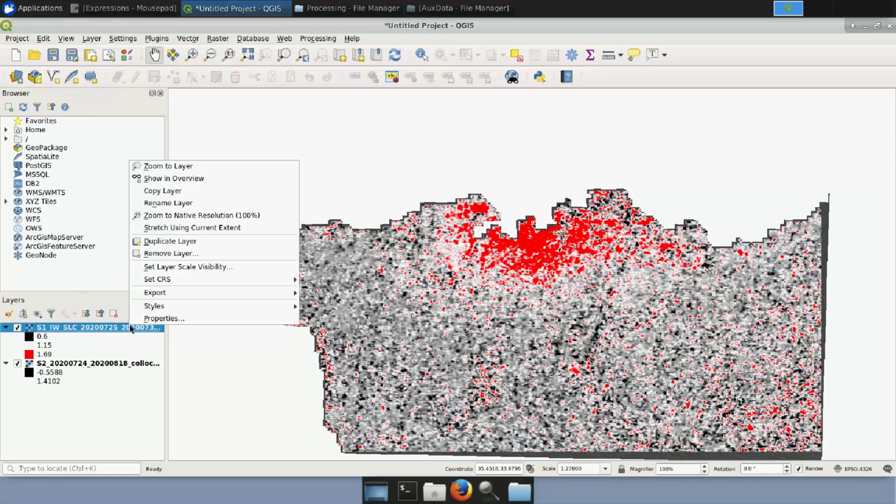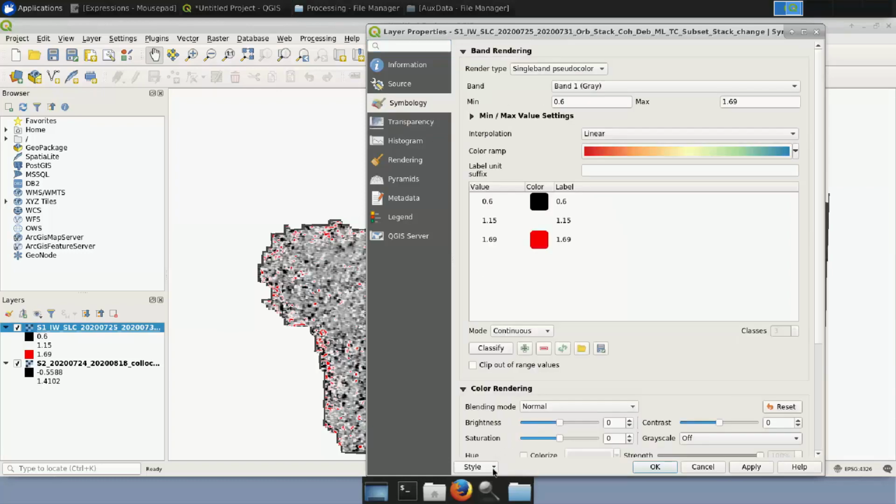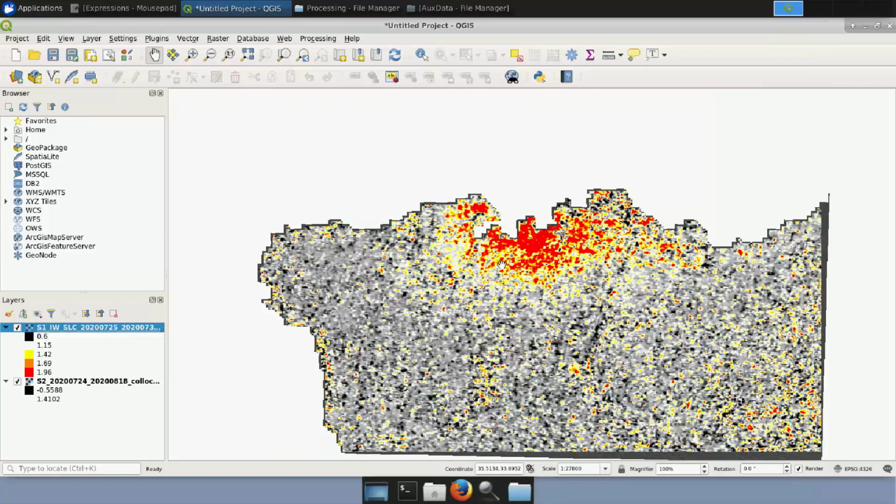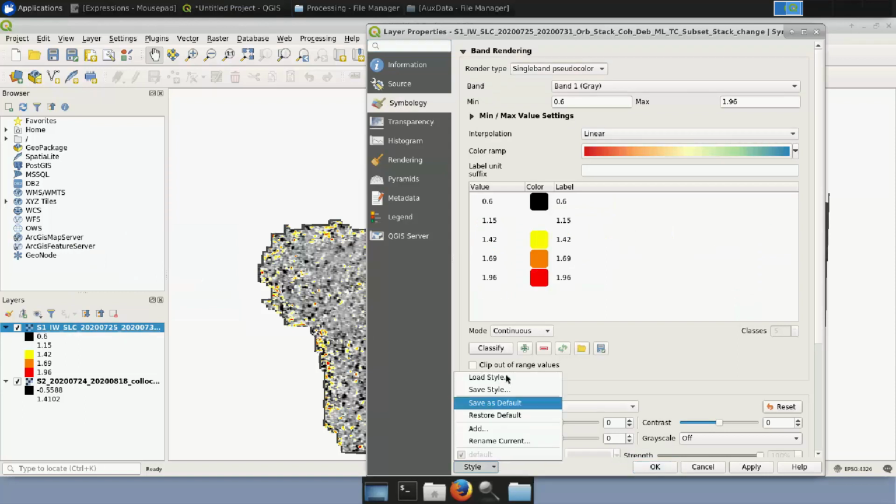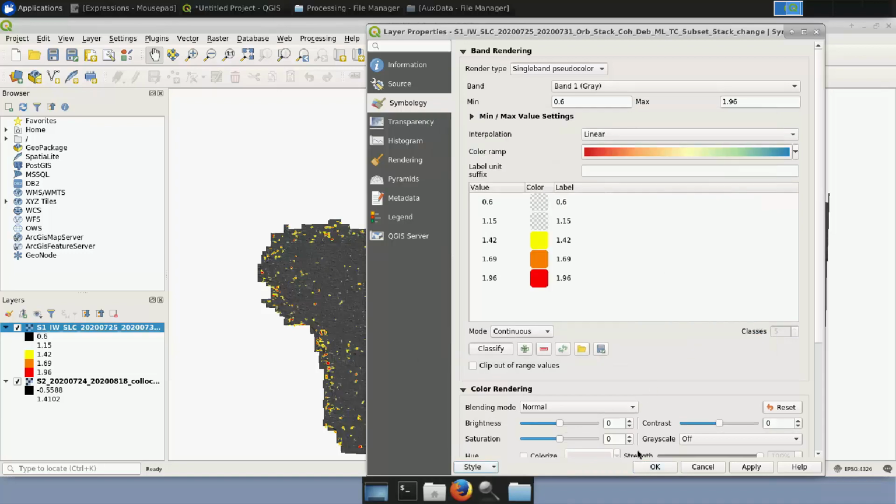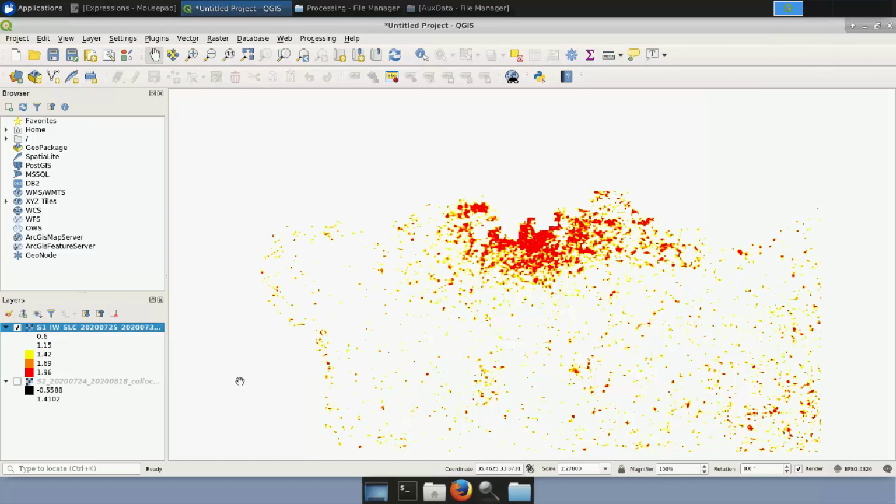Apart from this color palette, if we right-click and go to Properties, we can have again here in the symbology, we can load the other style we had created before, which is this one, and we see more colors based on the severity. And the last one that we had done was to right-click, go to Properties, and load the style that we had made transparent for the last two classes. So this is the result that we get. This has been done for Sentinel-1.